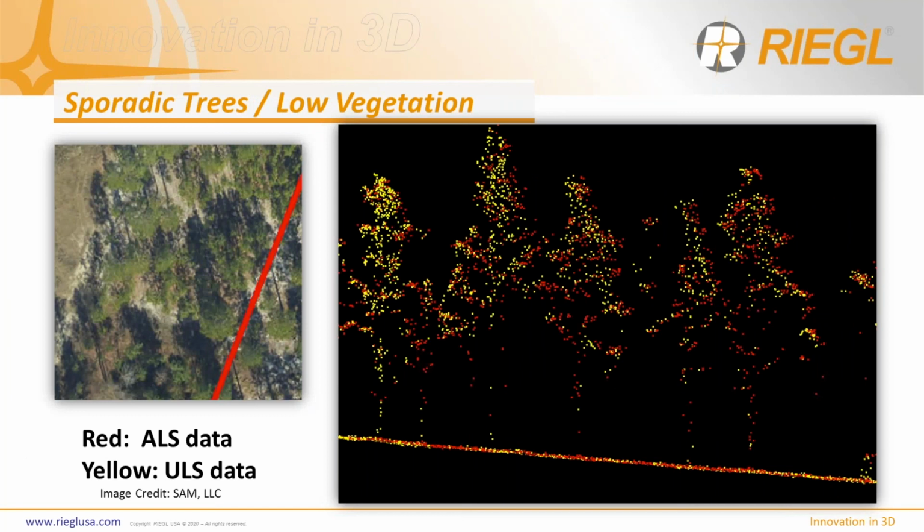The next land cover type that we'll dig into, the sporadic trees / low vegetation area. Both sensors have multiple return capabilities. Of course, our ALS system is much higher powered. But in both cases, we penetrated through this vegetation, and you can see a nice grouping of the ALS and the ULS data on the soft surface underneath these trees.